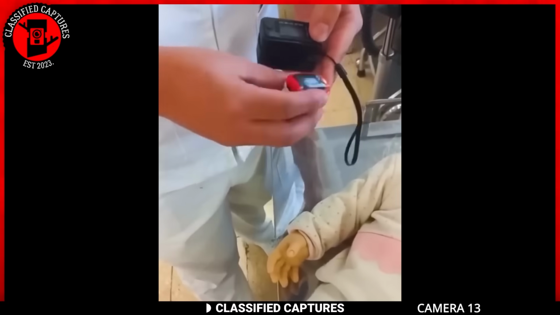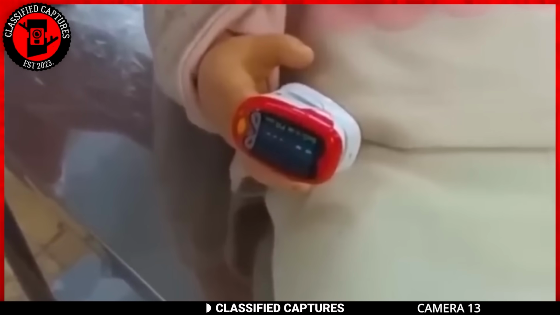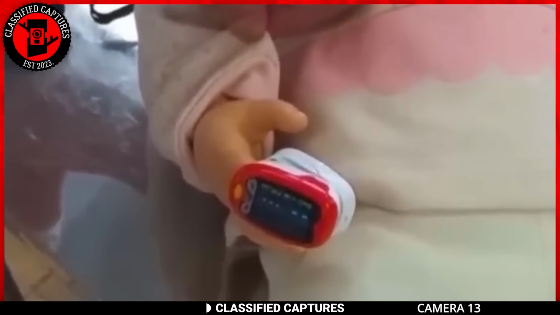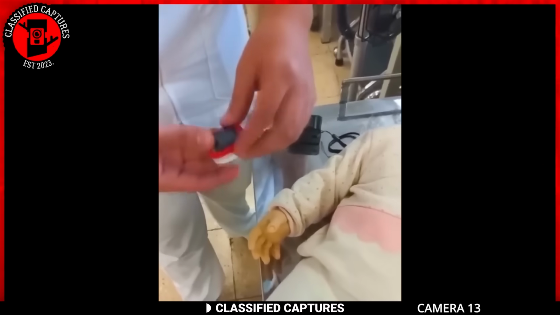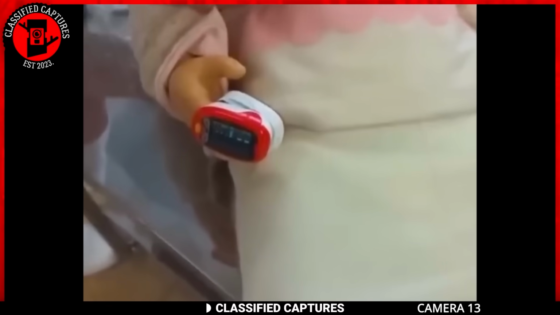This is why I don't mess with dolls. They can be quite unnerving. So someone decided to check a doll's heartbeat, and surprise, surprise, it registered a heartbeat.